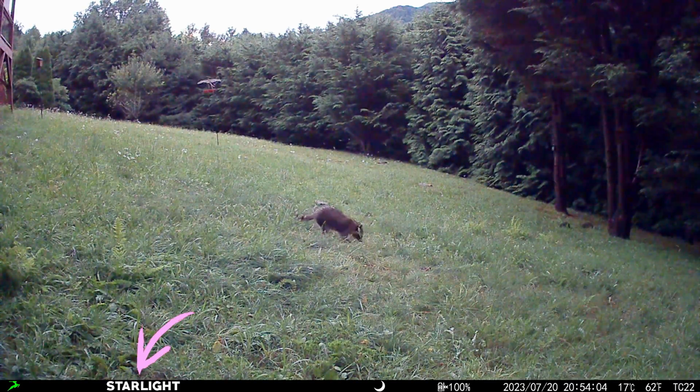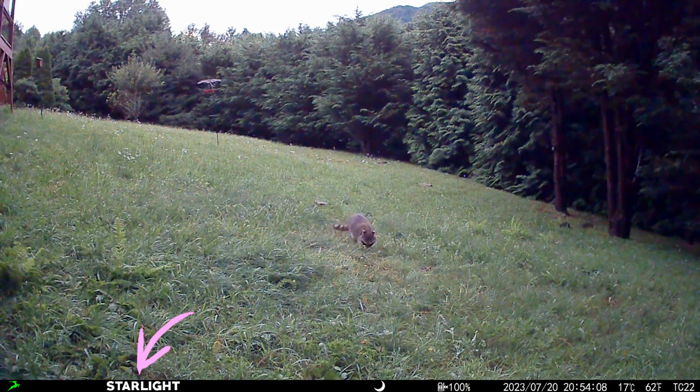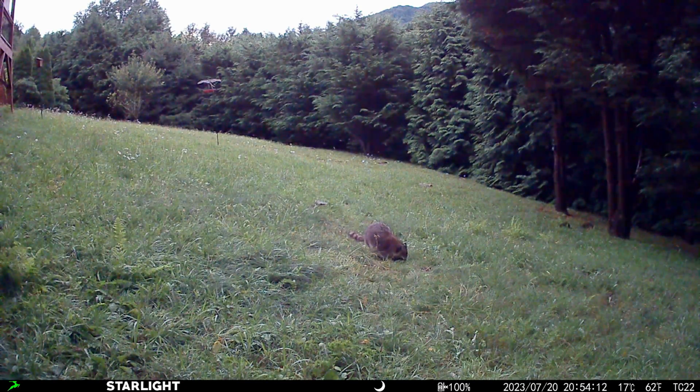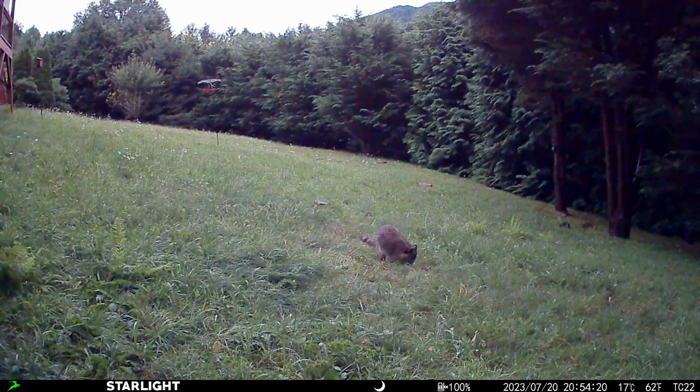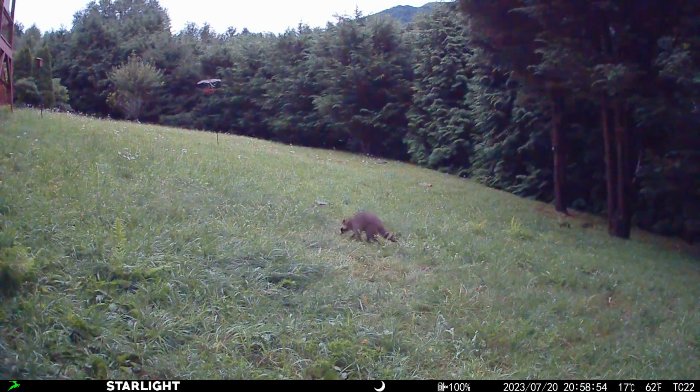Here is a raccoon that was out after sundown, and this video was taken at 9 o'clock at night. This is what's nice about the Starlight feature of the Sony Starvis sensor: you can extend your high quality color captures into the early evening or early morning, when normally your trail camera would just be in black and white. So this is a real good example of the Starlight feature, which I like a lot.